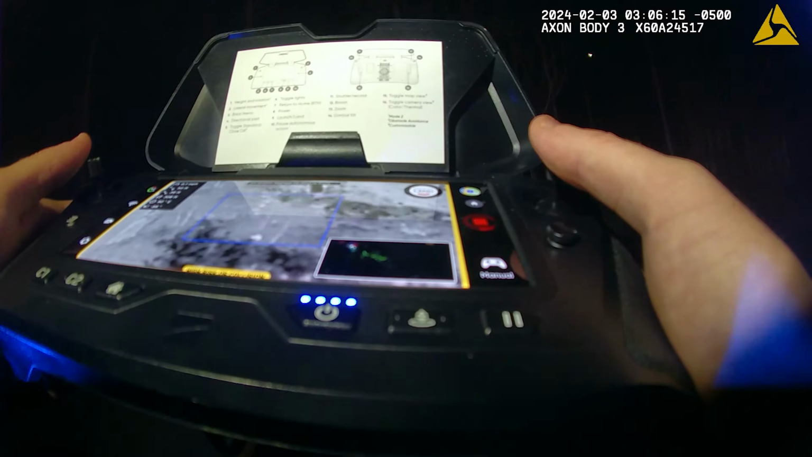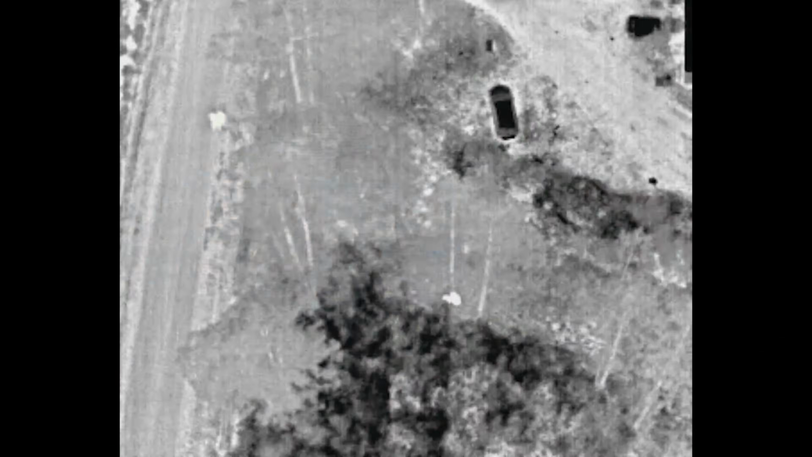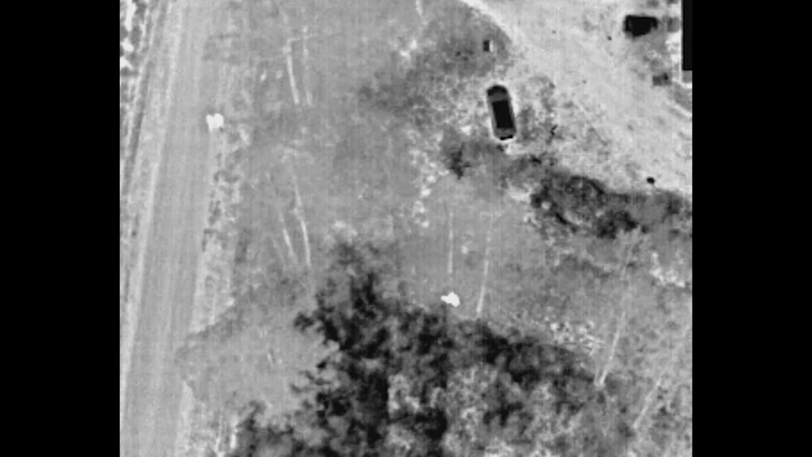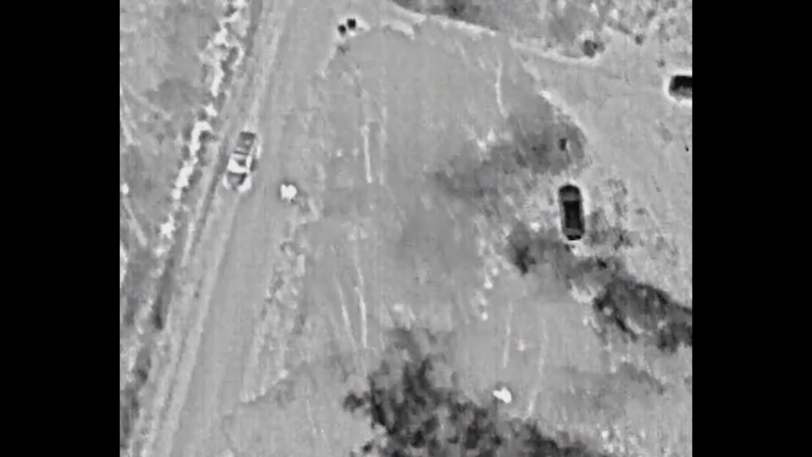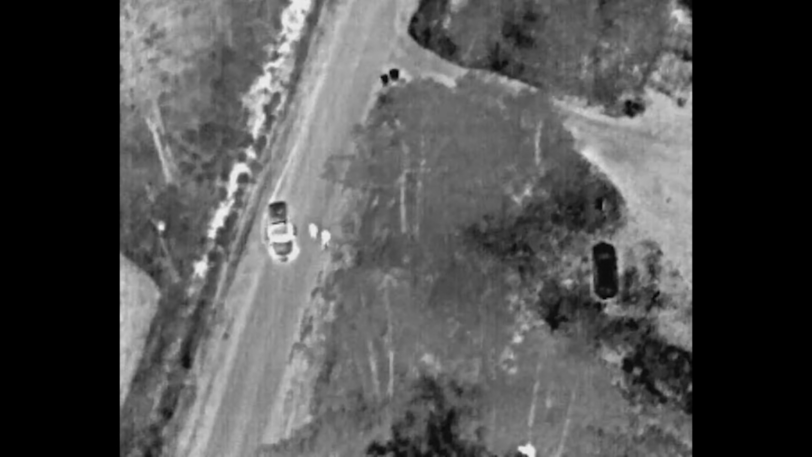Deputy Moorhead and I were able to locate a heat signature in the brush line about 50 to 60 yards from my location. One side of 223, the drone is directly above him. He said he's right over him. He's gonna be right over here somewhere. So in this part, Deputy Moorhead actually identified the heat signature right here, and then Deputy Pravat's in the vehicle, which she's gonna pull up, and Deputy Moorhead is trying to guide us to where the subject is.